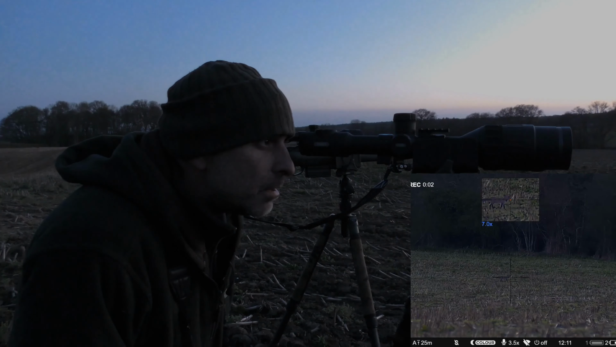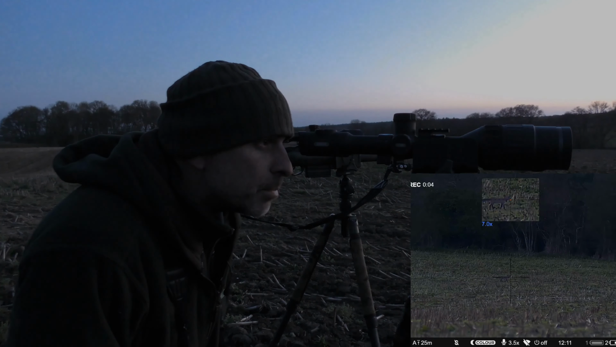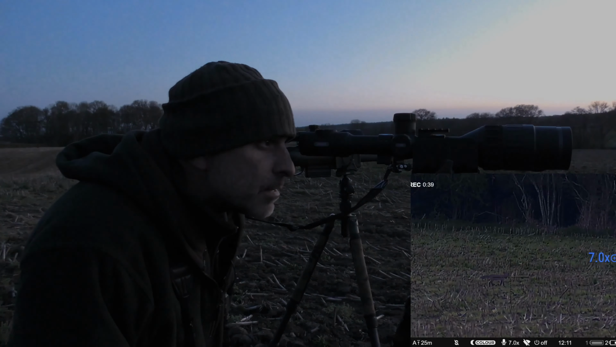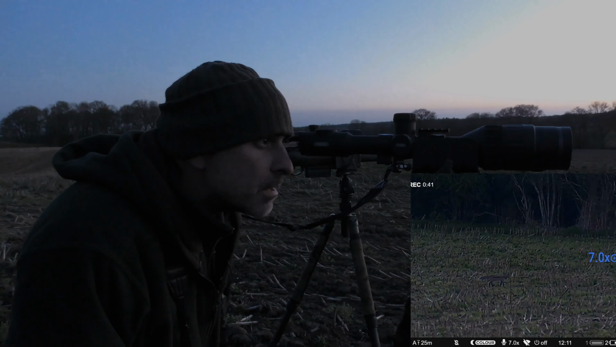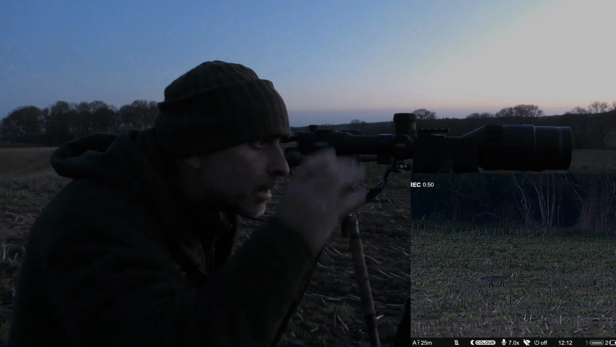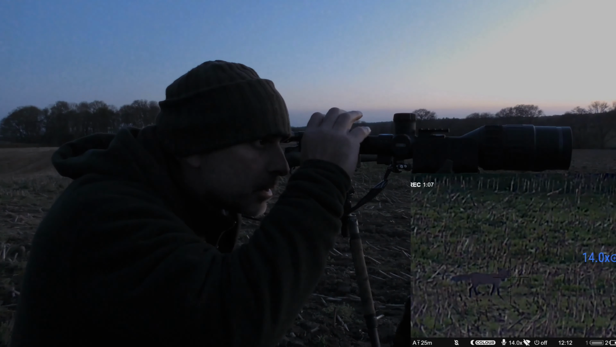Right, so the Pulsar still looks clear, still nice and bright colour image there, and that looks good. It's on base mag. So 7 times, nice, easy to shoot that. I think I would probably struggle shooting stuff on base mag with this, but then I do like a higher mag scope to shoot by. But certainly 7 times, that would be no bother.